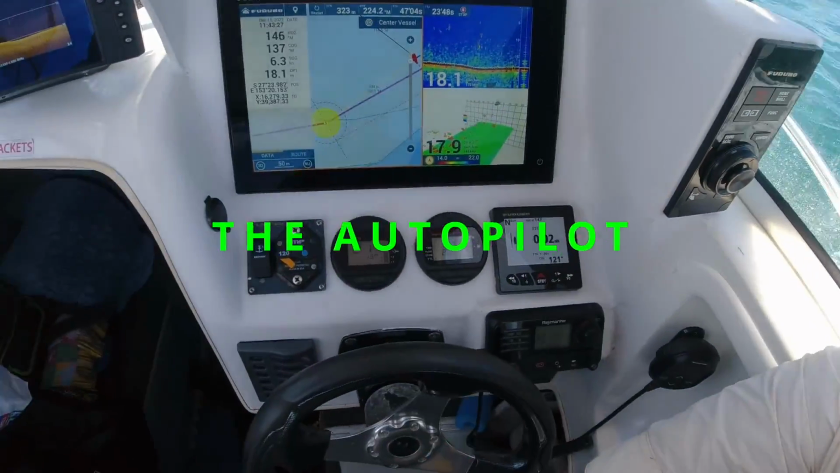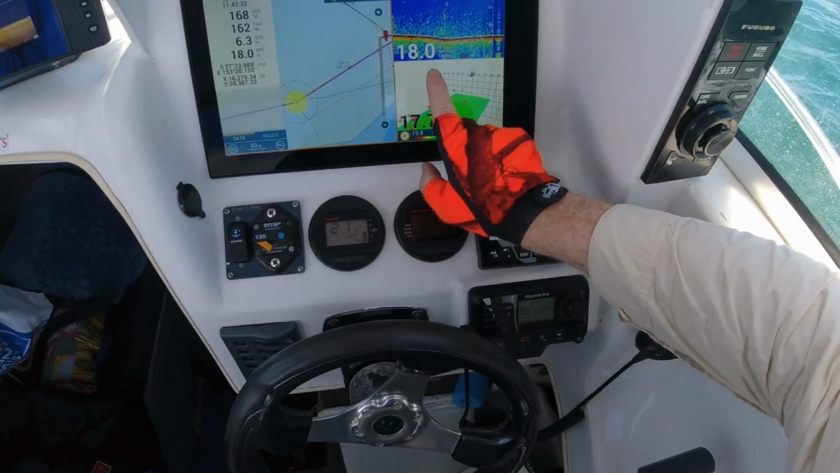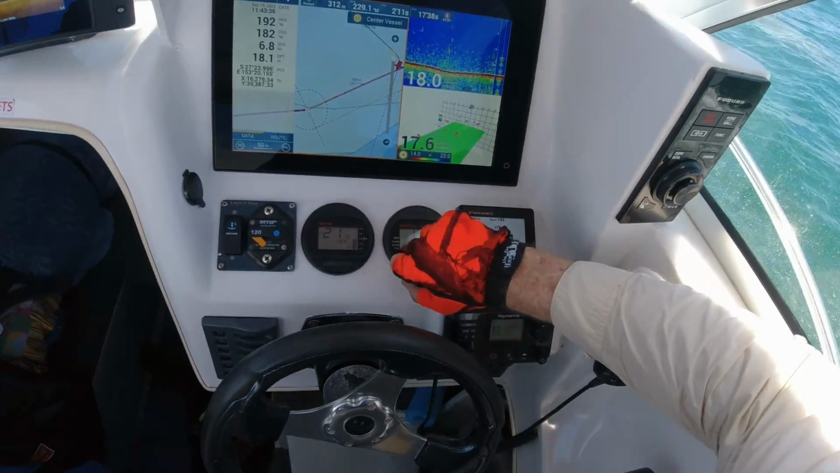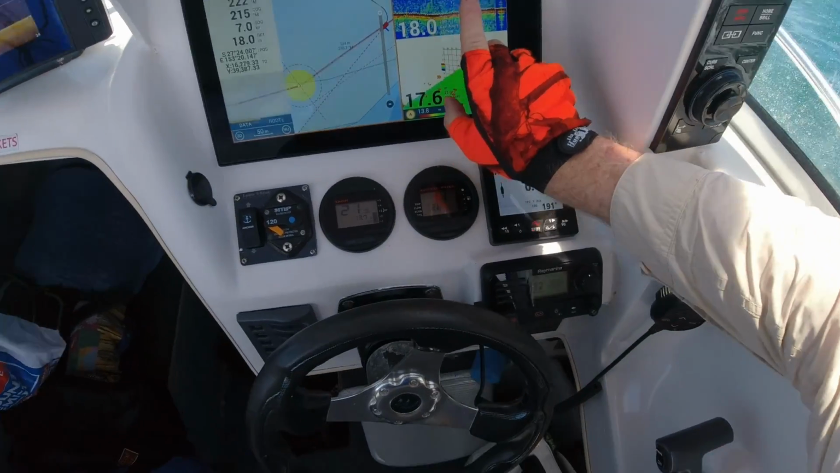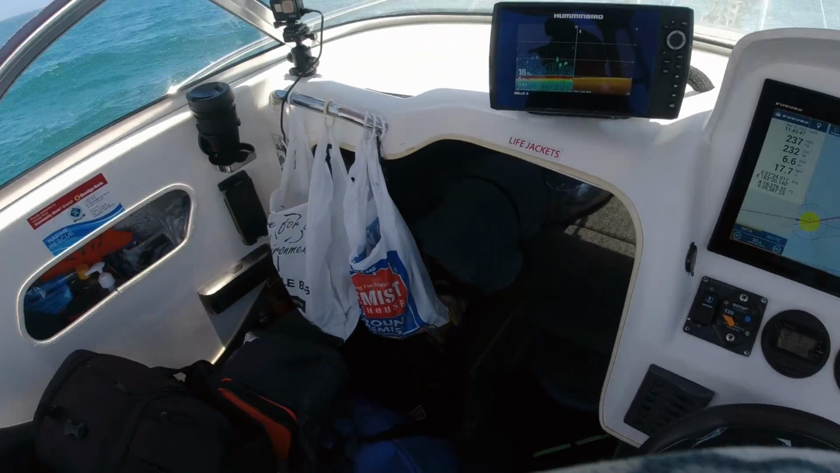This is how an autopilot should work. It sounded an alarm, telling me it was about to go to the waypoint, and then it just went ahead and turned onto the next leg of the course. That's the auto in Autopilot. I should not have to do anything for it to do that. And it's perfectly safe what I'm doing at this speed.